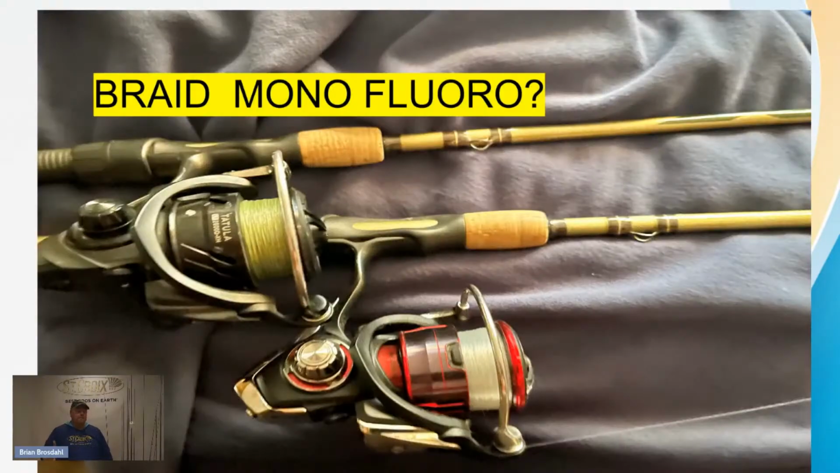A braid, mono, fluoro, you could use anything you want. Just remember with mono, it's a little spongier. It floats nice to your drop shot, but it is like a bungee cord. And even with fluorocarbon, it's a bungee cord when you're drop shotting. If you're using heavyweight and you have a baitcaster, it's nice. Give me braid every time.